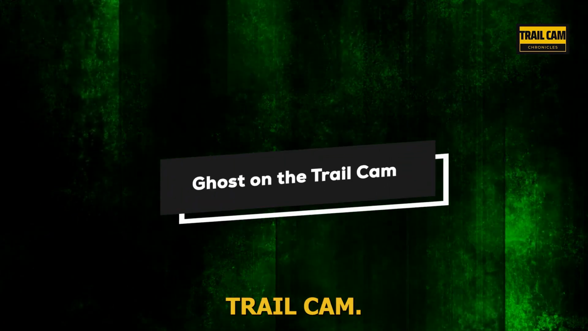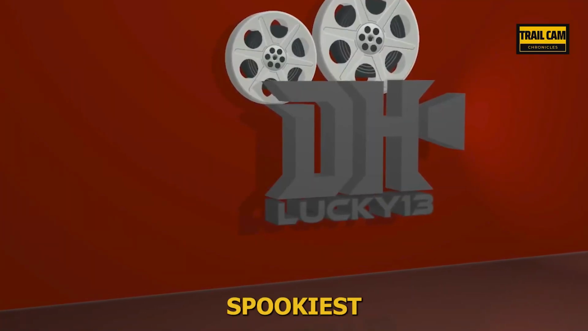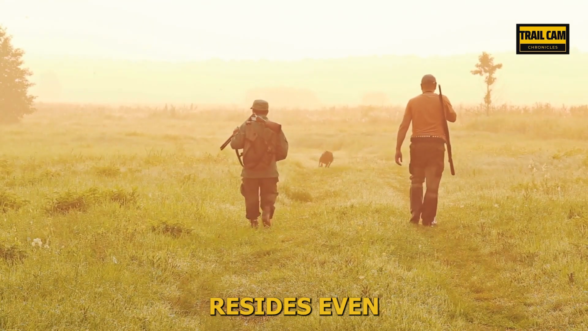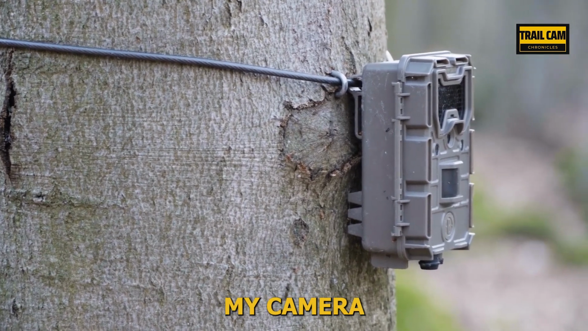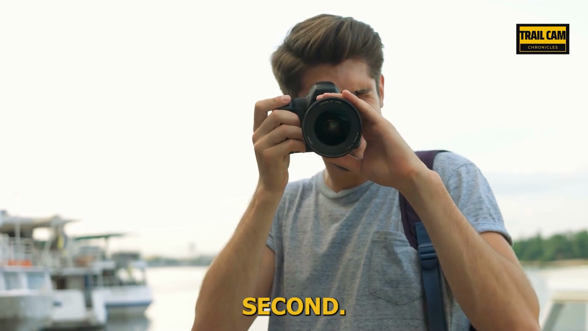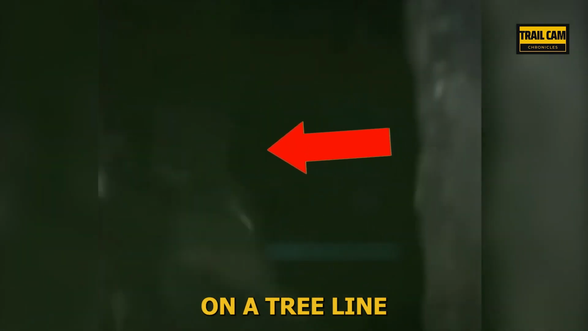Ghost on the trail cam. "We hunt in a remote area," DH Lucky 13 gave the spookiest account of what he saw on a trail camera. "No one resides even a few miles away from us. In the middle of a field, I had my camera set up with a 3-shot burst. Pictures are taken around every half second. A 3-shot sequence has a picture with nothing in it, a picture of a man standing across a field on a tree line, and a third picture with nothing in it once more."